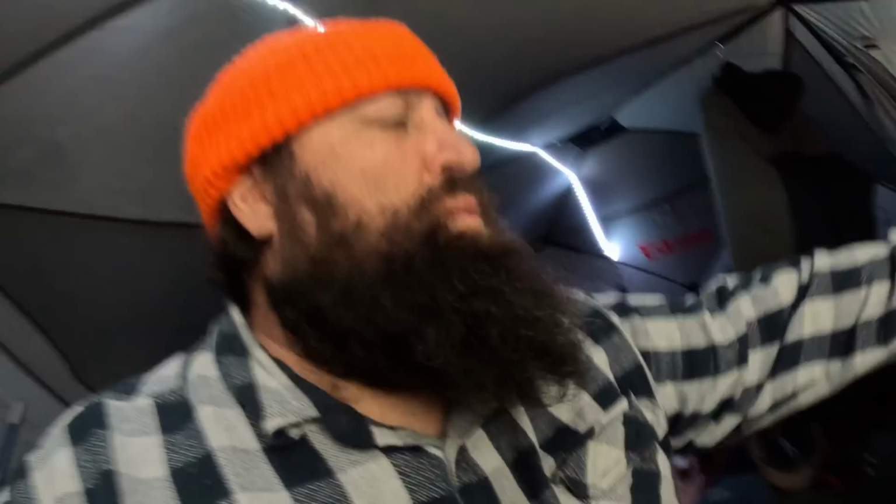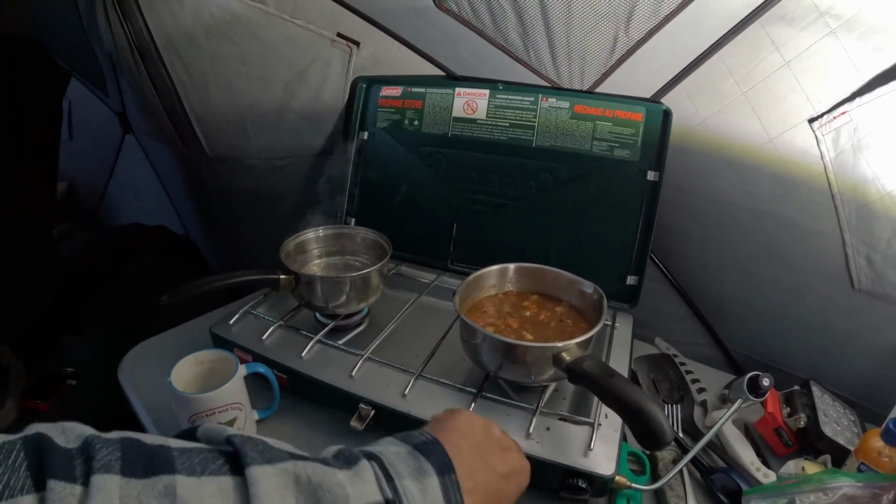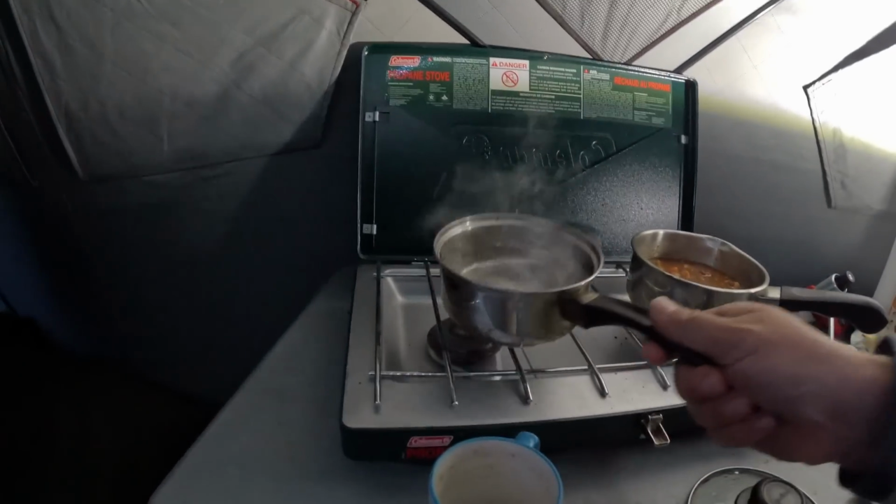Yep. Doesn't taste half bad if you guys ever want to try a beef stew out of a can. Old Demi Moore, she makes a pretty good one. But let's see how this water's doing for the tea. That's hot enough. Imagine that's probably hot enough there.